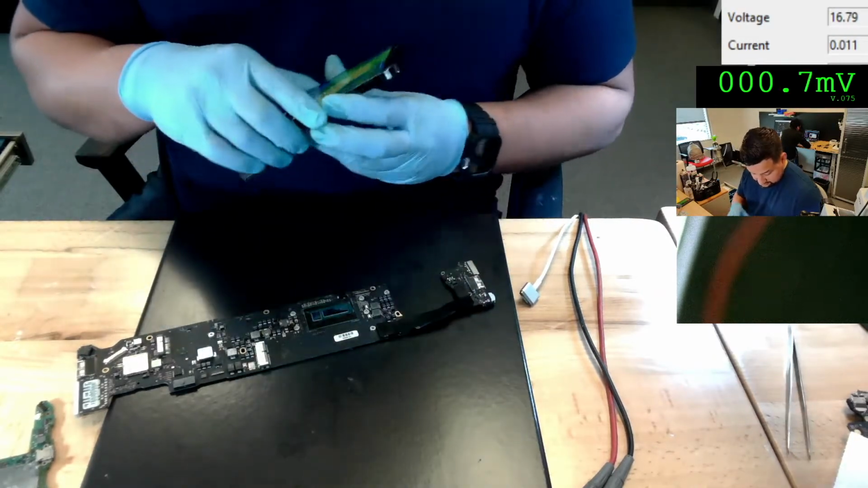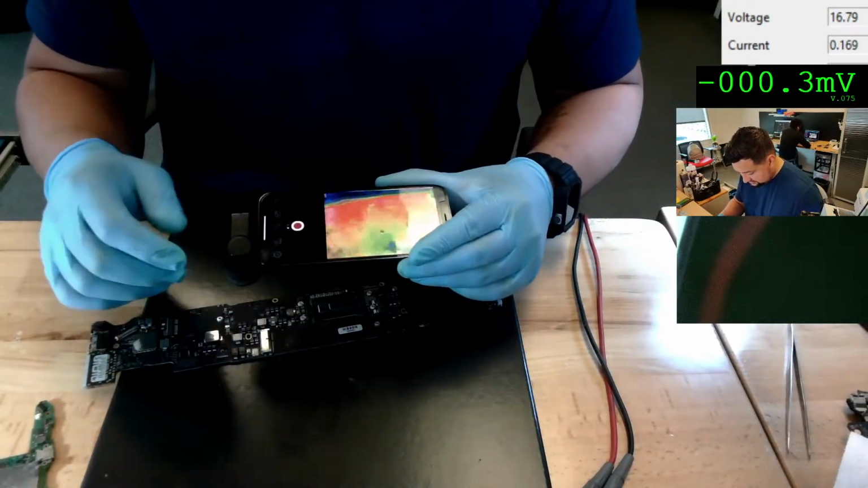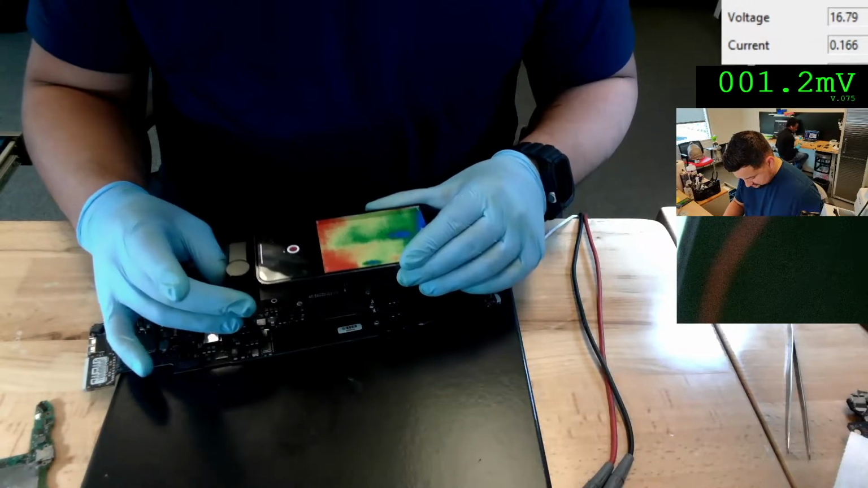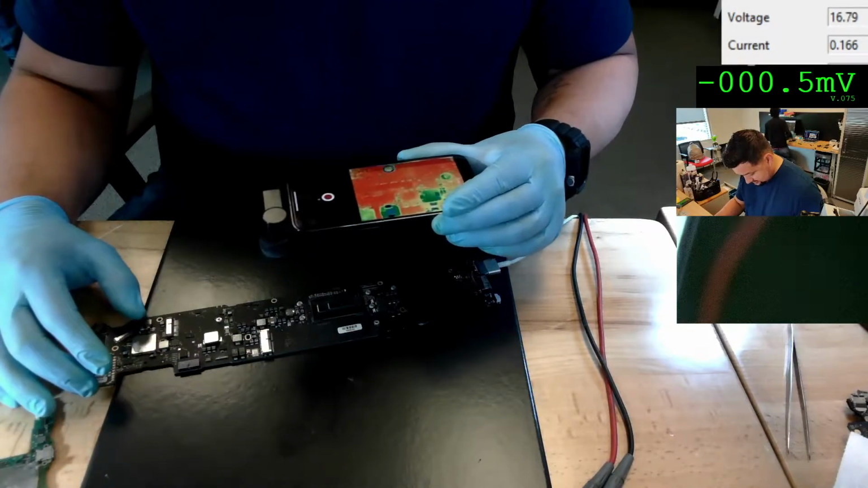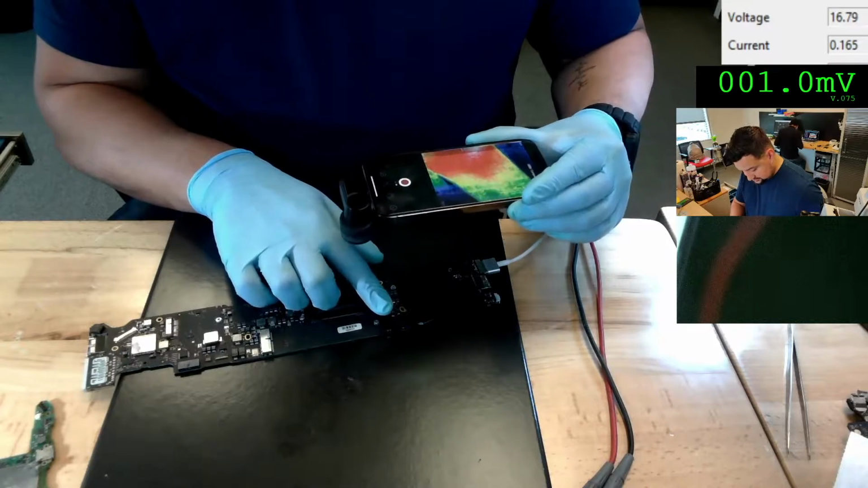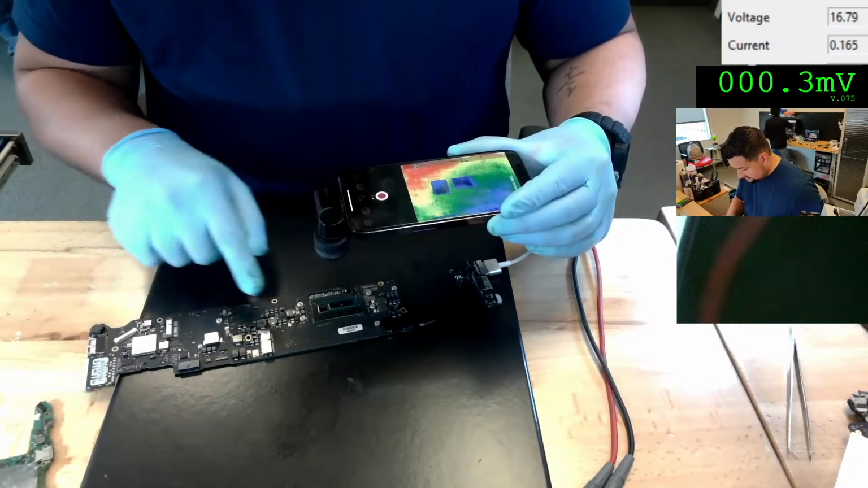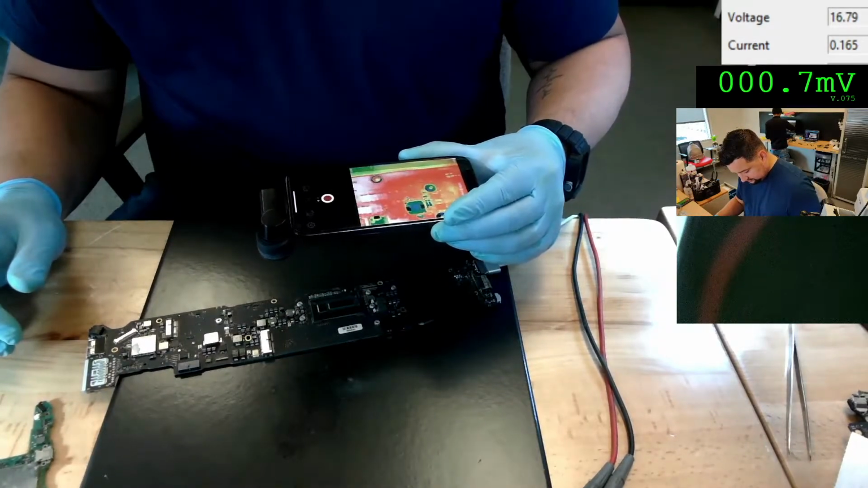Okay, so I'm going to connect it. I'm going to be showing you guys the thermal camera. Let me see how, like this. So this is where we connect the flex. I tell you guys, this is my finger. Okay, wait, this is my finger, right? So I move. Okay, there you go. I'm checking the whole board. This is the CPU. You see, the CPU is not heating. It's blue.